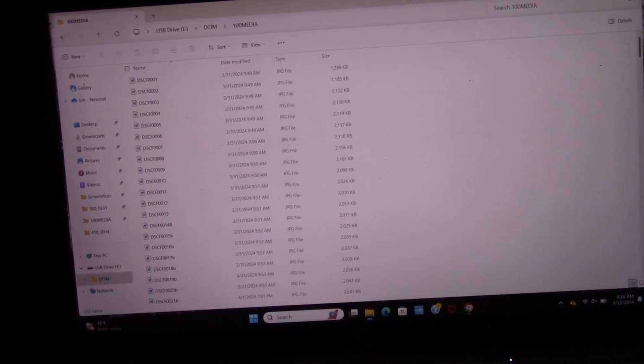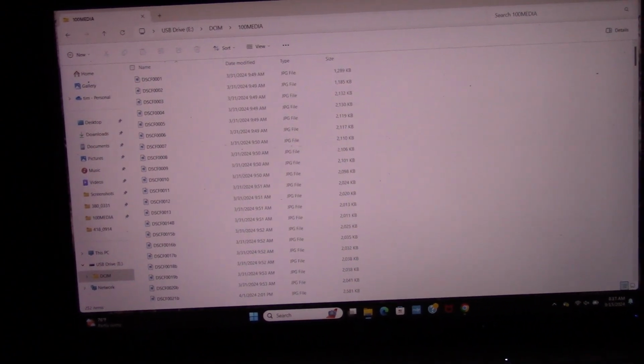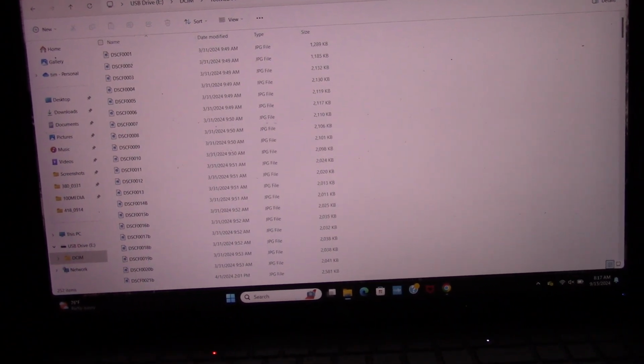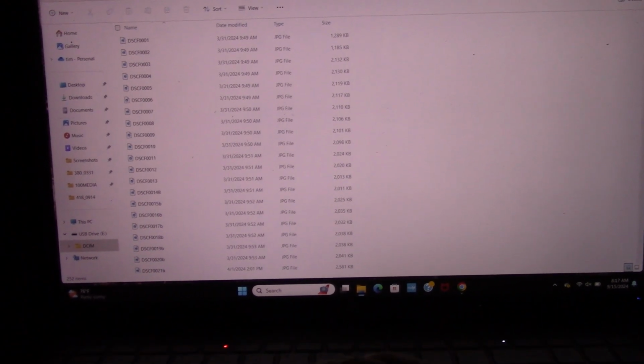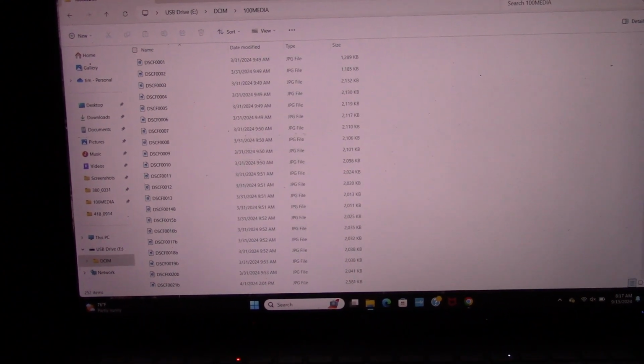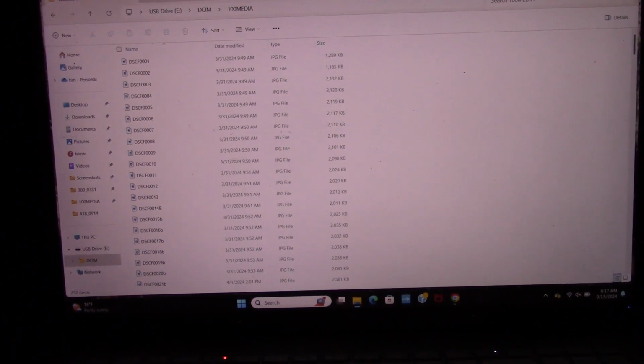Alright, so when I got to this game camera here, these are the pictures. There's 252 photos on here. And I didn't get what I thought I was going to get. Every one of these is daytime. There's no nighttime photos on this at all.